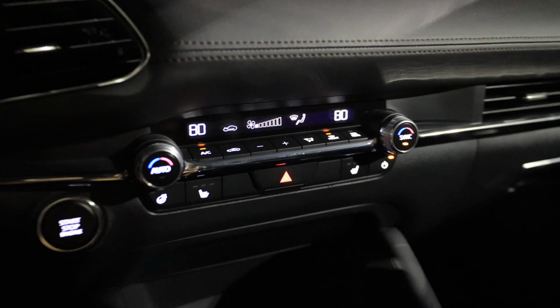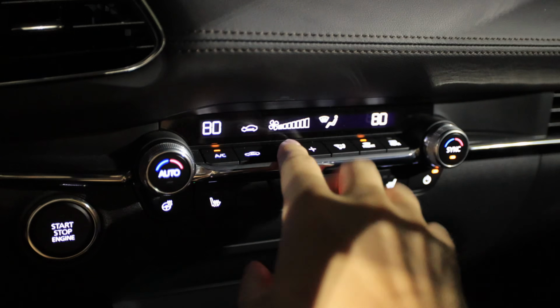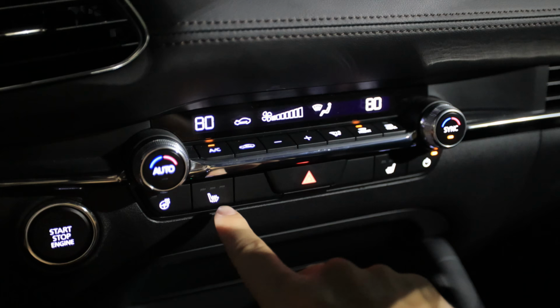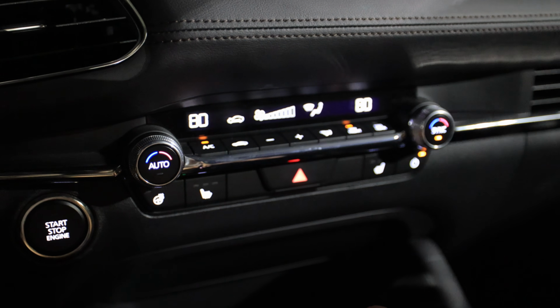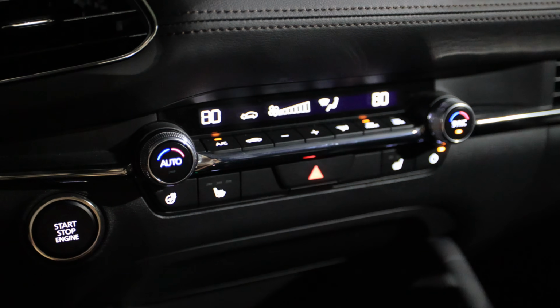Mazda knows how to do climate control. Look how small and simple this setup is. Fan control, temperature control, and then fan direction. Heated seats, no ventilated seats. That would have been fantastic. And there's a button here. I'm sure for other markets, you can get a ventilated seat. I do have a heated steering wheel.